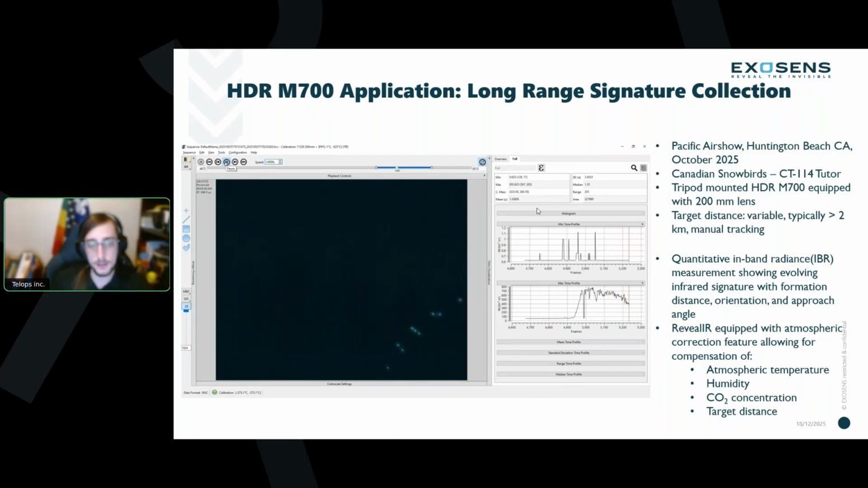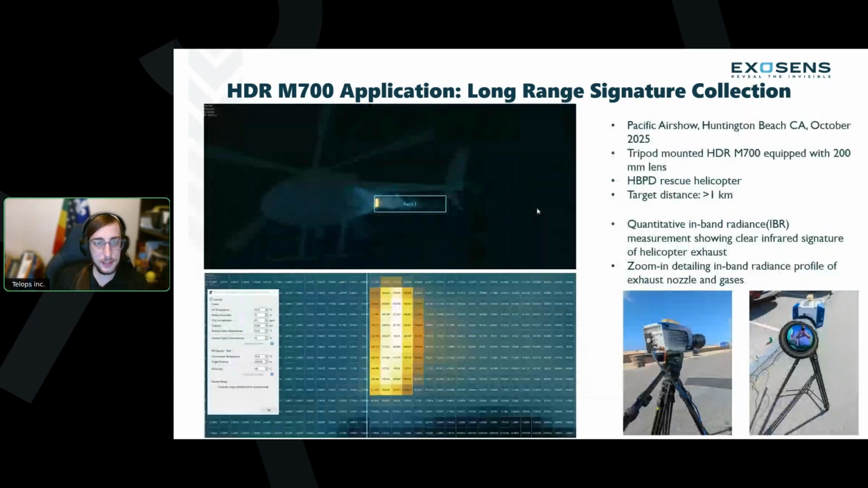One other thing for you signature folks that might be looking at planes, we do also have the ability to do atmospheric correction. Within our Reveal IR software, you can correct for things like atmospheric temperature, humidity, CO2 concentration to get calibrated results, even in radiance or in temperature, directly out of Reveal IR. And we do have an example of that on the next slide.